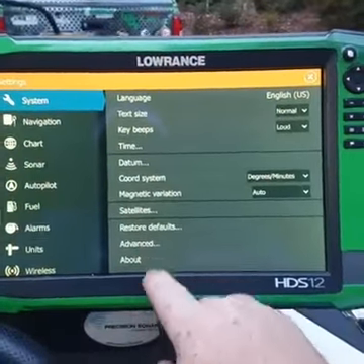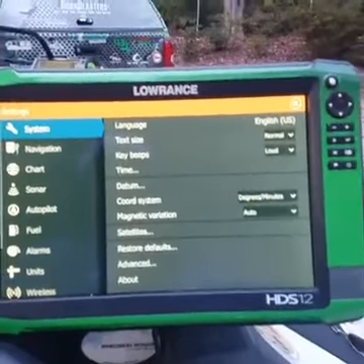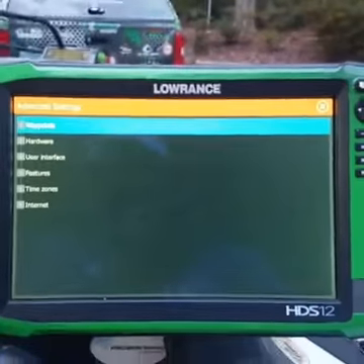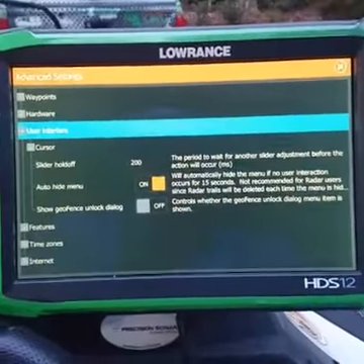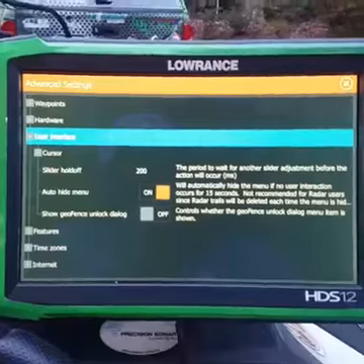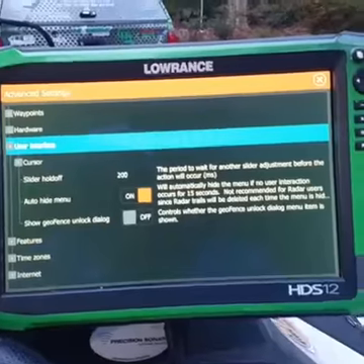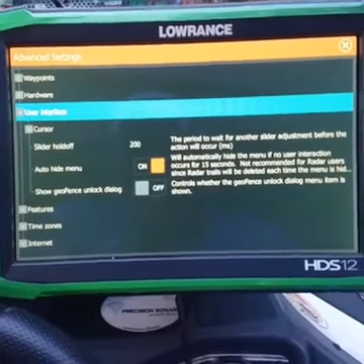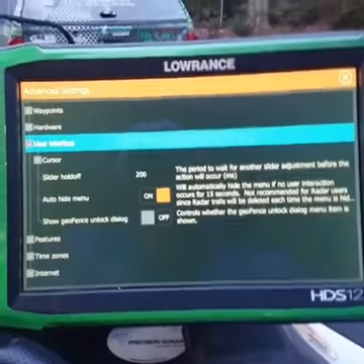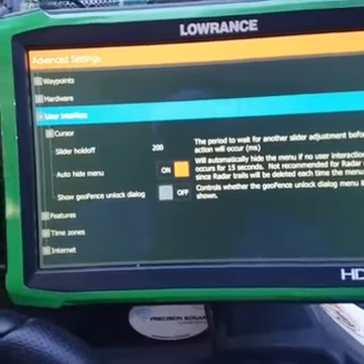Advanced. Once you go in and go to Advanced, these are some of the little tweaks that I make. On the user interface, you want to go to the auto hide menu, and what that's going to do is, after 15 seconds of your menu being up on the screen, it's going to automatically hide it. So it's going to slide it away and give you more screen